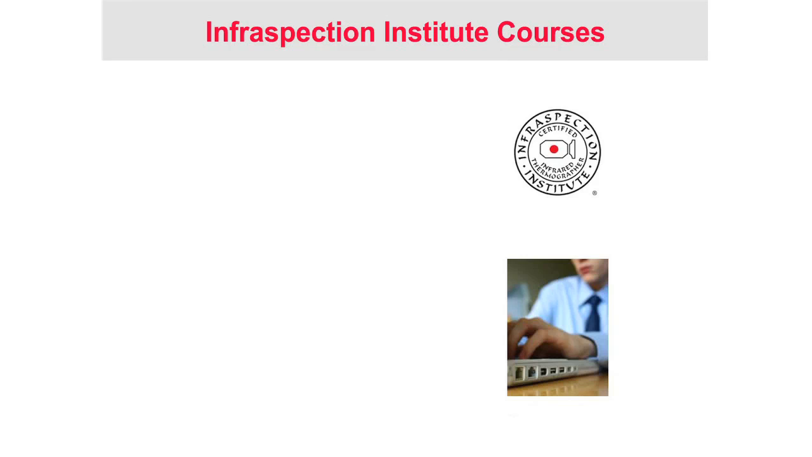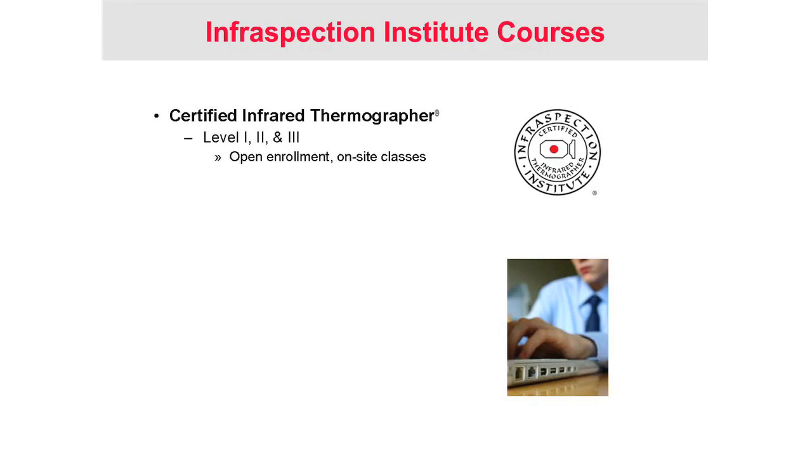Infraspection training. At Infraspection Institute, we offer a wide array of training courses. These include Level 1, 2, and 3 Certified Infrared Thermographer courses. Open enrollment classes are held monthly and are open to the public. Upon request, Level 1, 2, and 3 courses may also be conducted on-site for individual companies or organizations. On-site classes allow for site-specific training and are often cost-effective for groups of 4 or more.